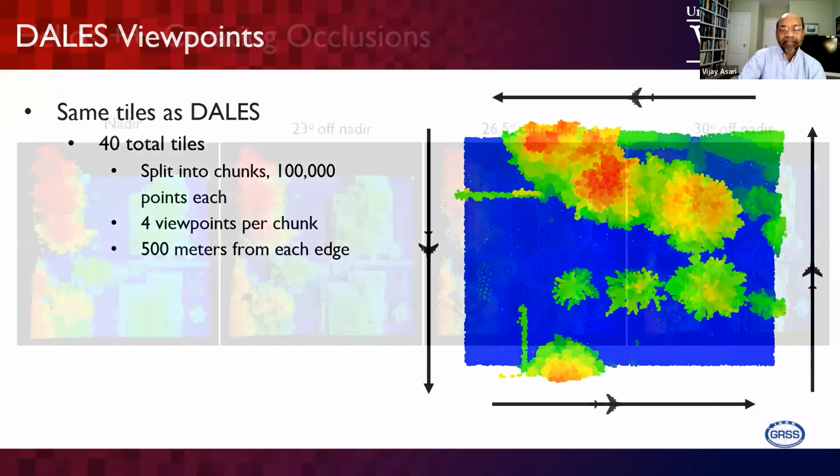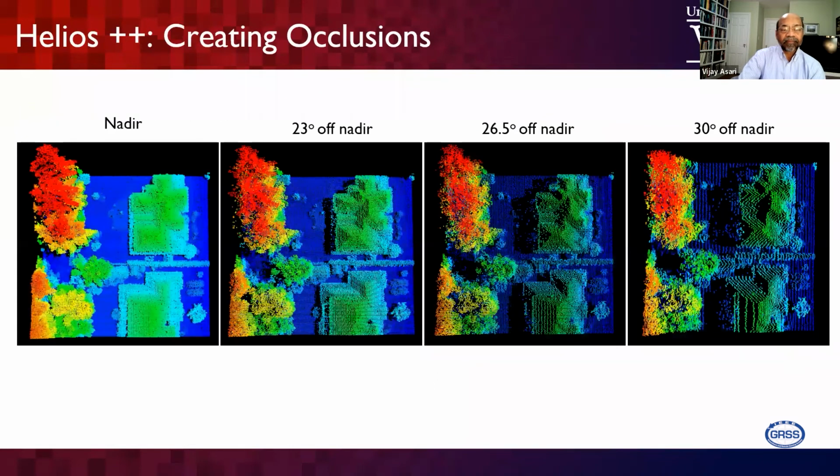So we can see that the data captured at different viewing angles will be significantly different, because some of the objects will be totally missing in the scene. This is one of the needs in this particular area of research, because when we go out to capture data, you don't get all the information when they fly.